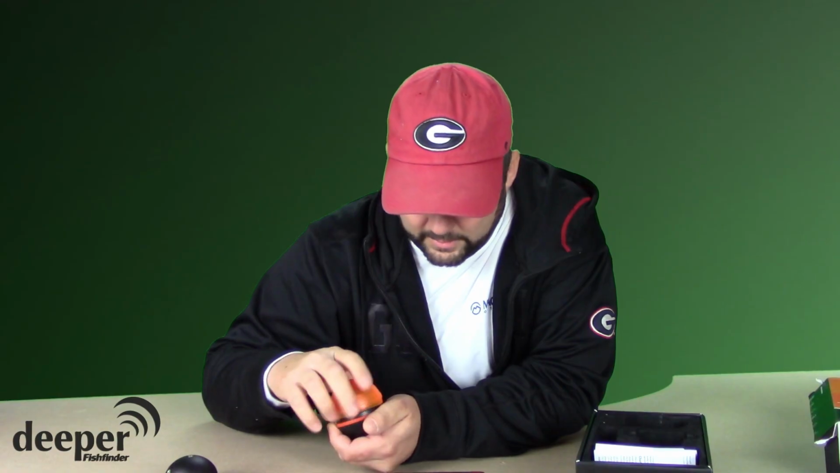Pretty cool little deal. The way you charge it is you open up the top, and right here it's got a little cover that goes over the USB plug. You just stick it in and charge it. Like I said, it takes 2 hours to charge when it's totally dead. They recommend you charge it every 2 months when you're not using it, just to keep the battery fresh.